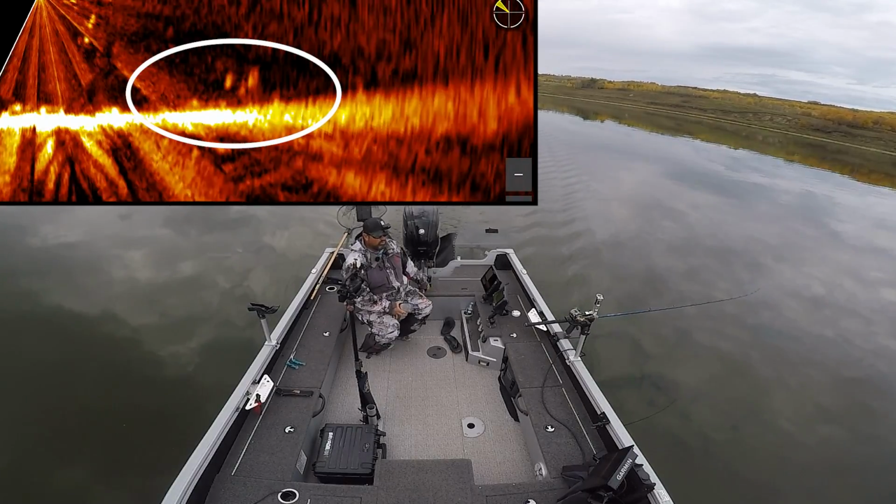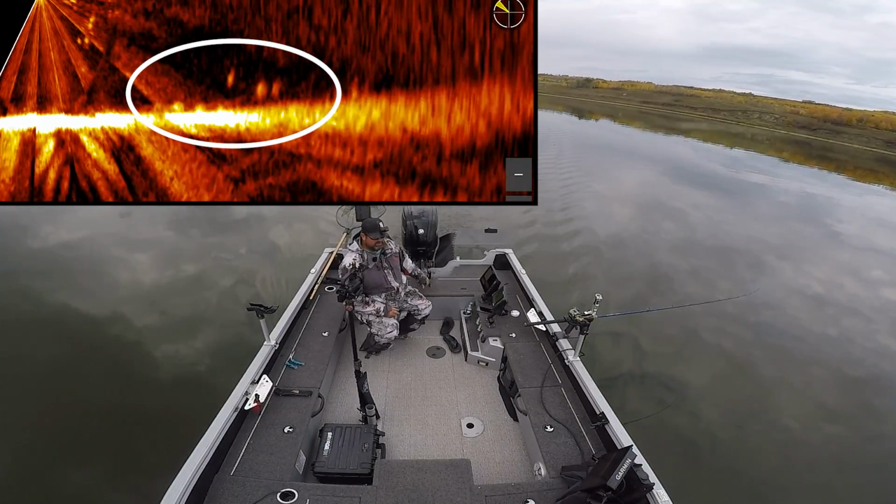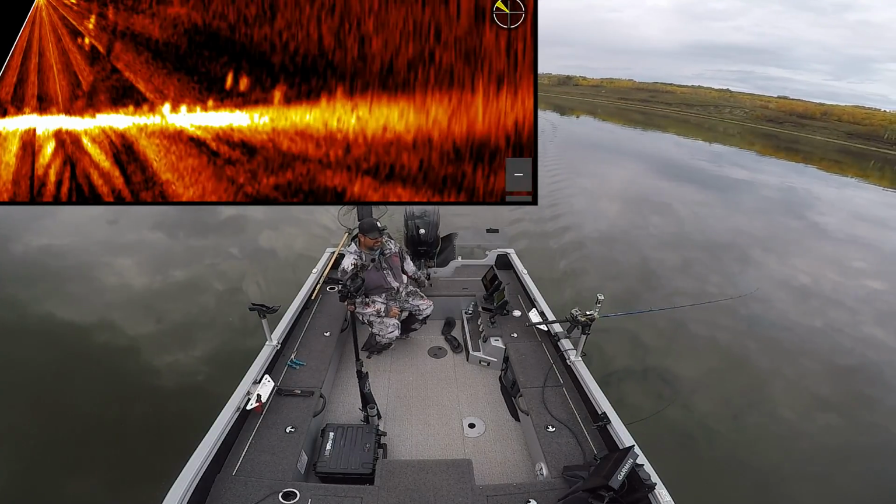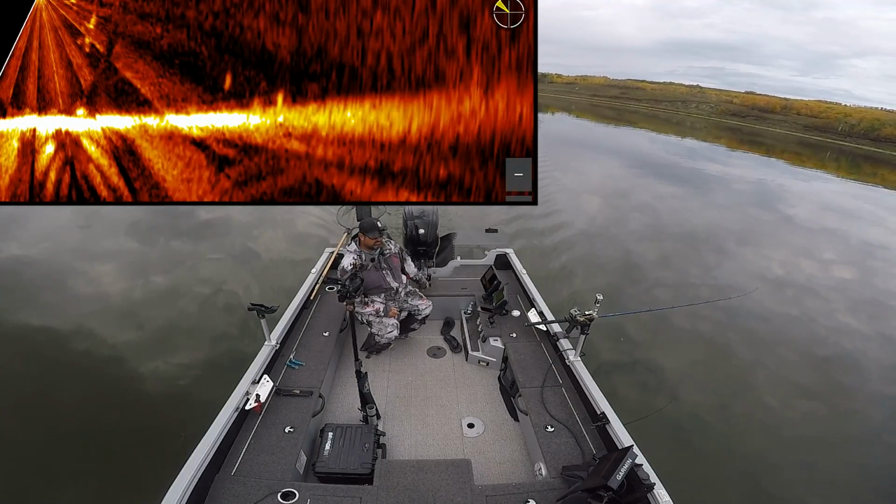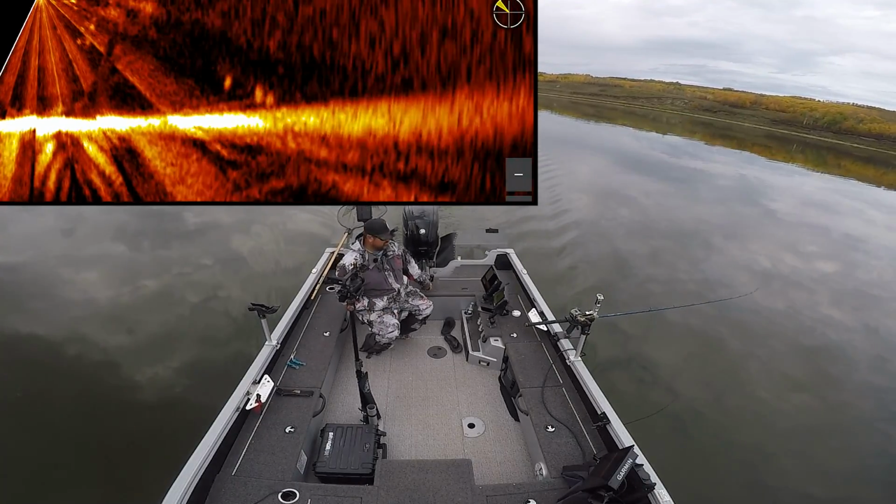Oh, come on. Come on. Do it. Do it. Going over a bunch of fish right now. There we go. Come on. Whack. Probably smaller. It's kind of nice. This is really nice not having to catch the small ones.